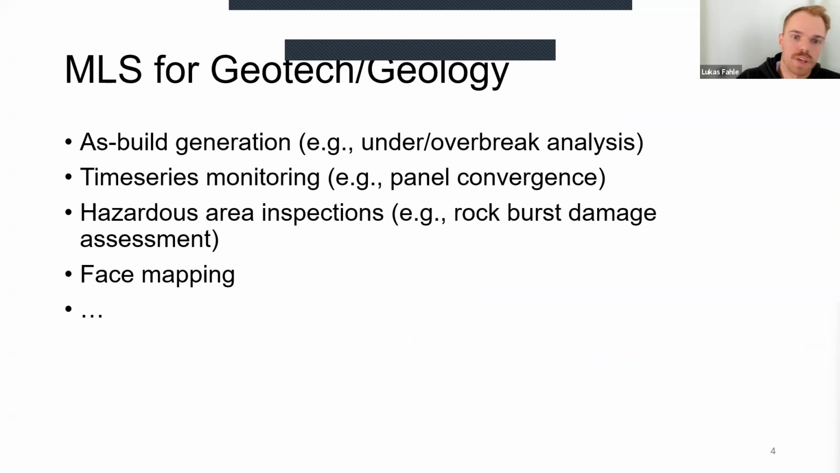So here are some of the other applications. Quite a few of them are actually pretty common already in underground mining environments. Probably the most common is as-built generation, which is commonly used for underbreak or overbreak analysis. So basically you take two separate scans, before drilling and after drilling and blasting, and then you can